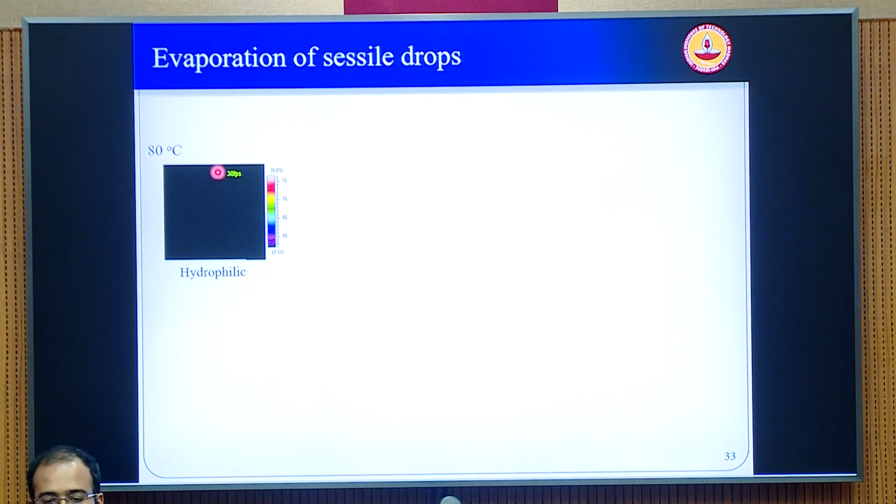When he was first using the IR camera, he was just taking a simple hydrophilic surface, and he was doing this first at normal temperature, then he heated it to 80 degrees. Then he was surprised to see there was an IR signature of some vortex pattern moving around quickly within the liquid, and we found that this is coming from the interface, because water is completely opaque at this particular thickness. So there are some internal currents which are happening, and they are leaving a signature on the interface. This is what we saw, which later drove us to further investigate this particular pattern.